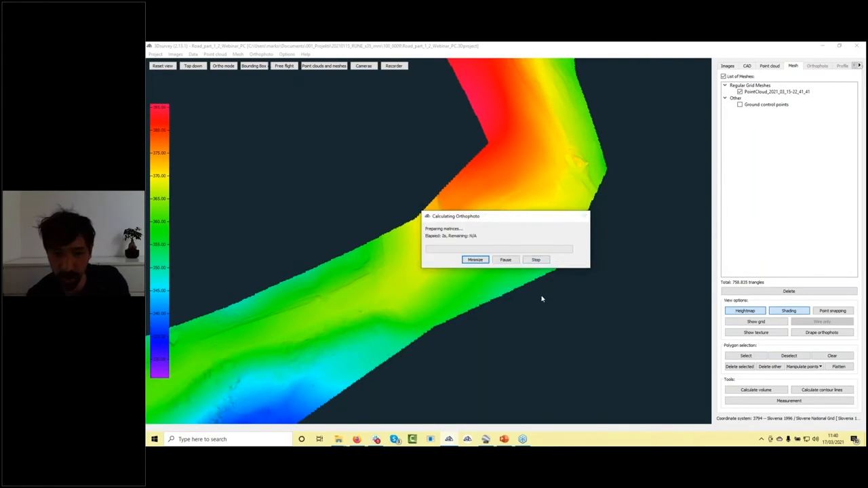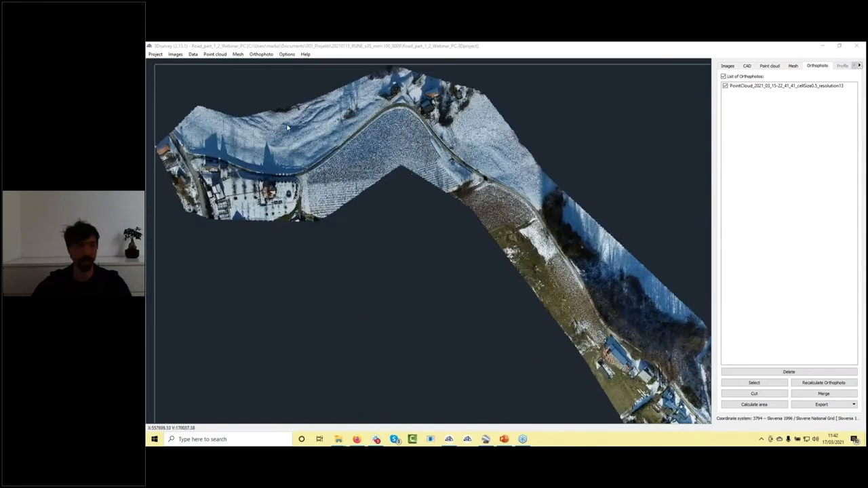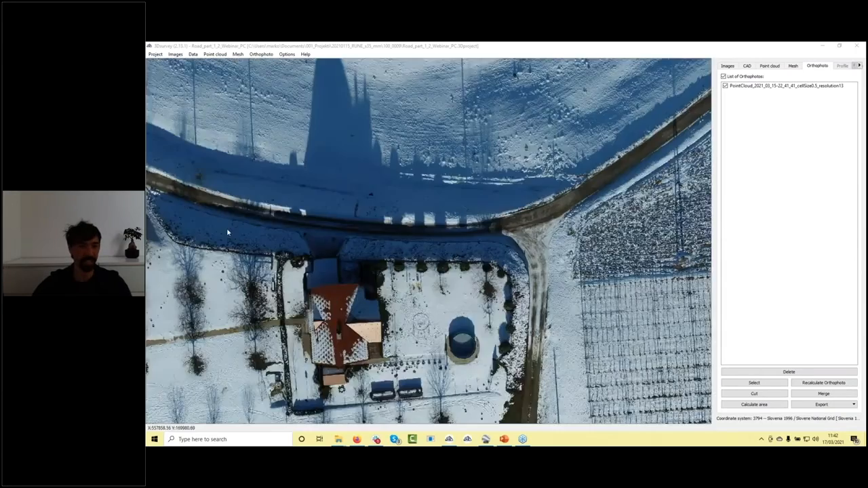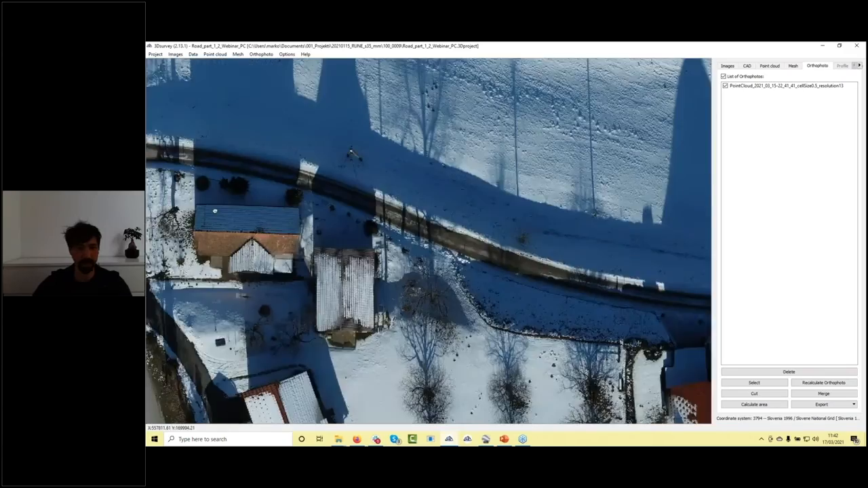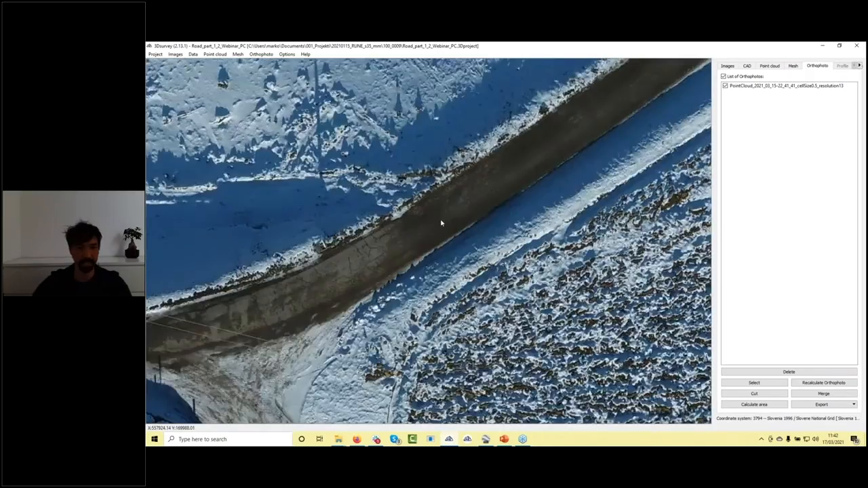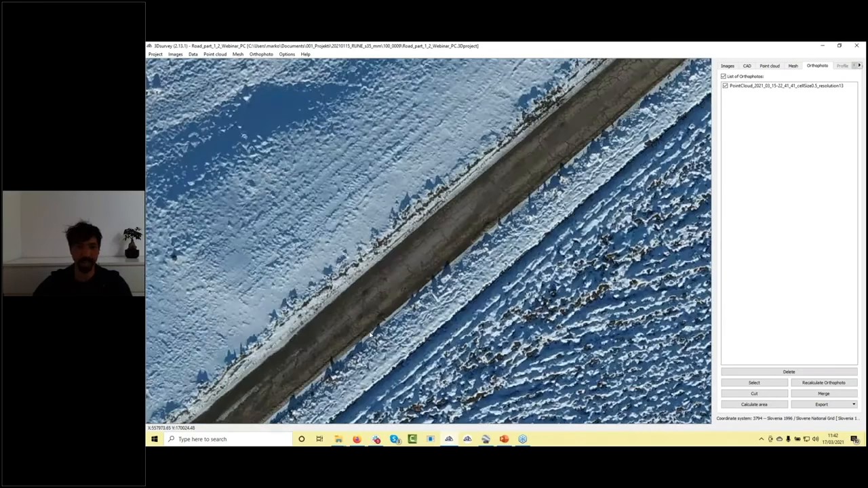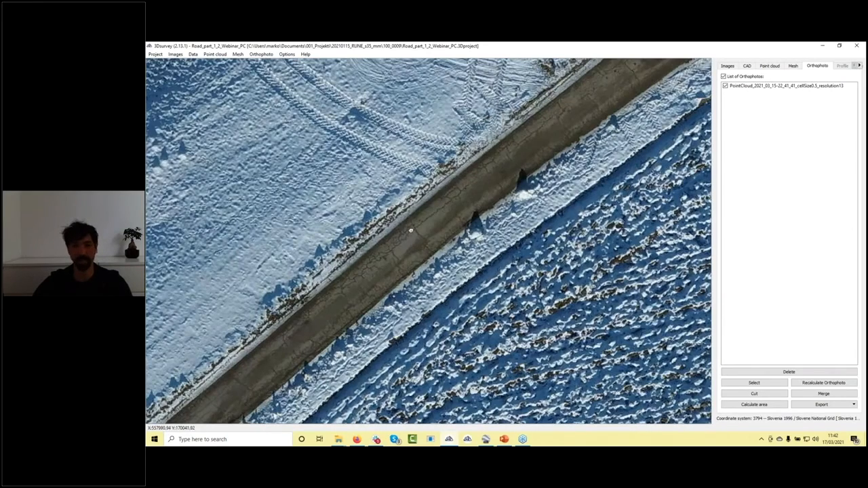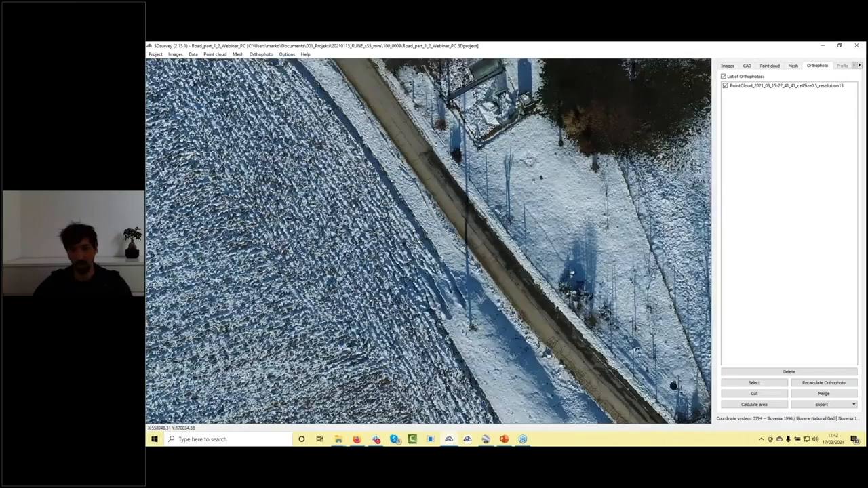And now the orthophoto is calculated. So this will take probably now 2 or 3 minutes to calculate the orthophoto on my laptop computer. Okay, so here you can already see the orthophoto, which was calculated from my model, from my project. It's not with the maximum resolution, but already from this one, I can clearly see the border of asphalt and so on. And now what's the end result?